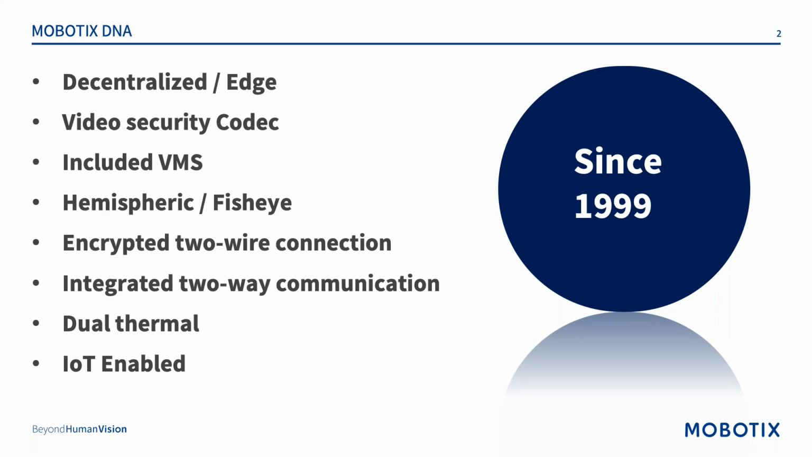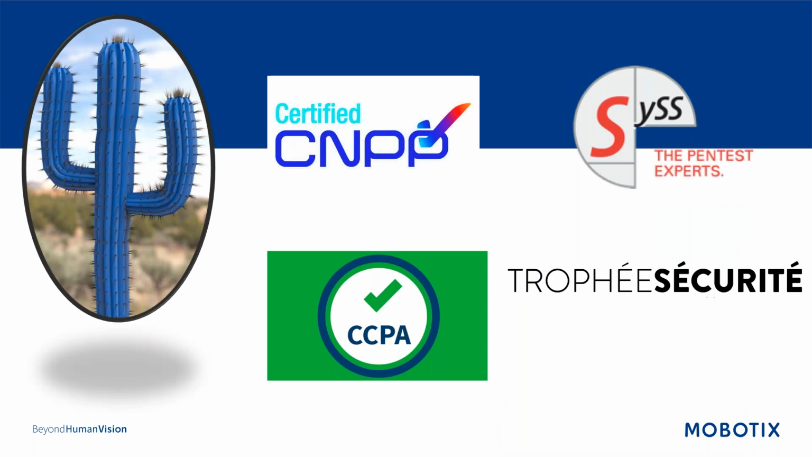As an additional note, many of you may know, some of you may not, that MOBOTIX was the pioneer of the hemispheric or the fisheye technology. Big deal, right? Everybody has it today. That's correct, but MOBOTIX was the pioneer and has pioneered over 40 patents, and we're not slowing down. It's also really important to note our commitment to be the leader in security.